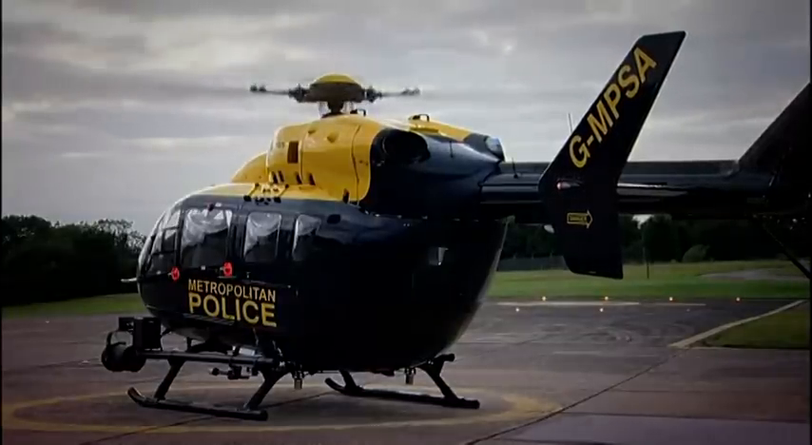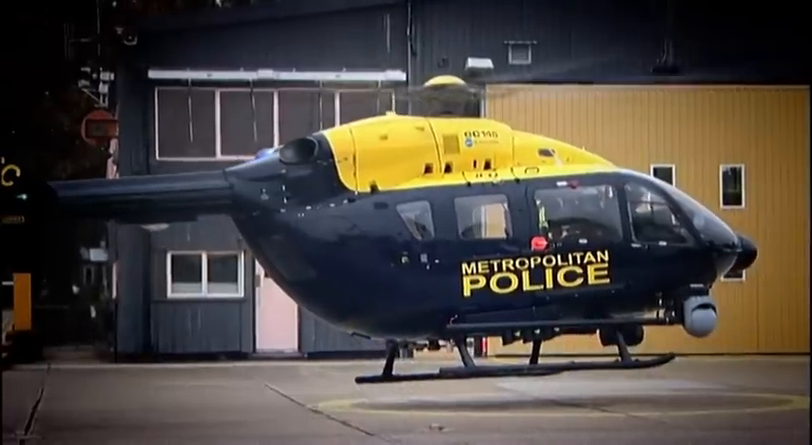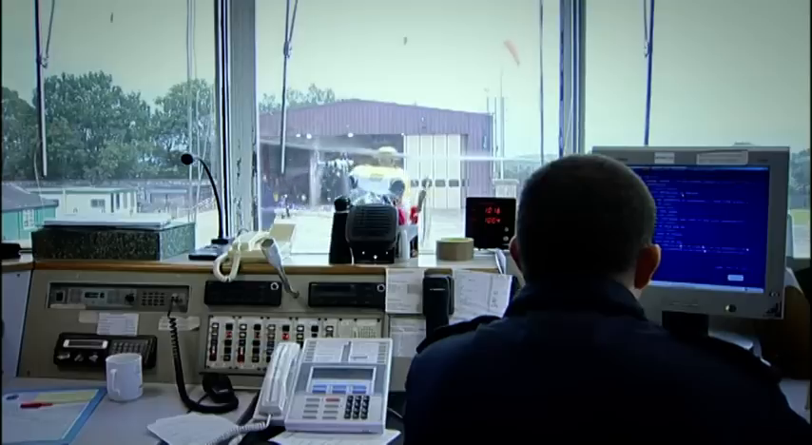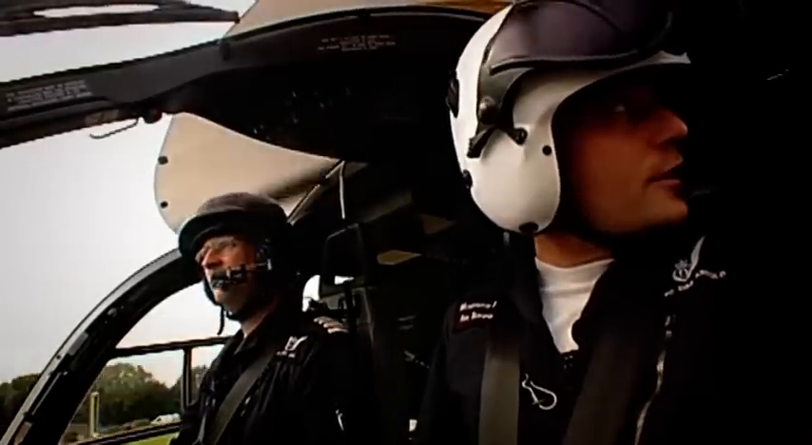It doesn't take long. 2 robbers have broken into a house and escaped on motorbikes. Police on the ground have lost them. West, up, northeast, good to go.